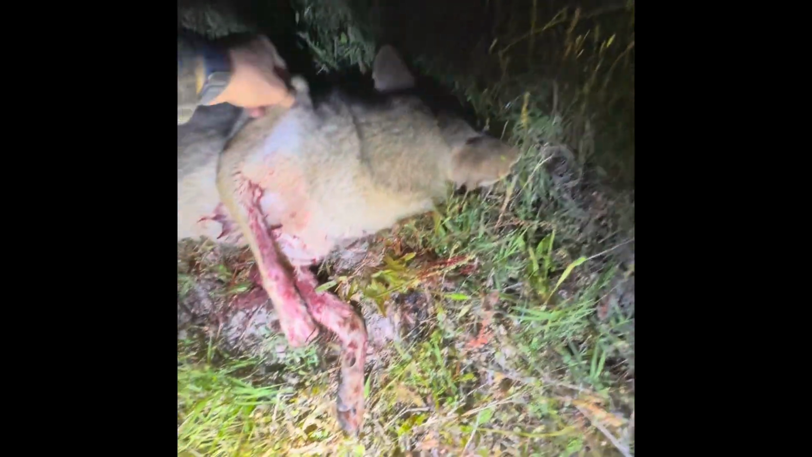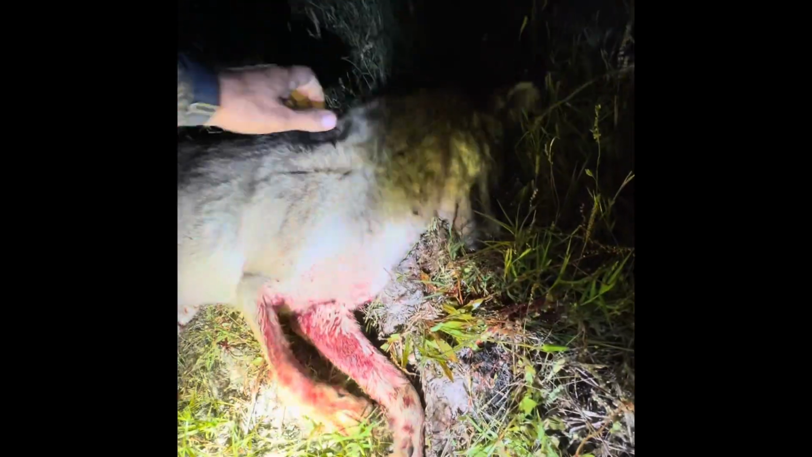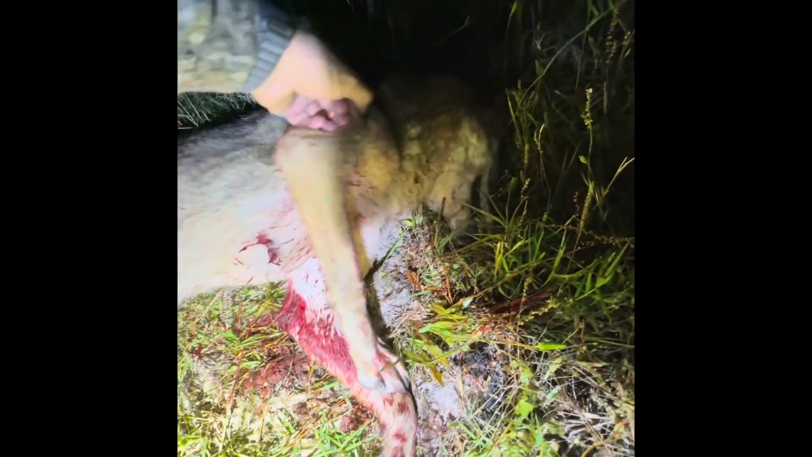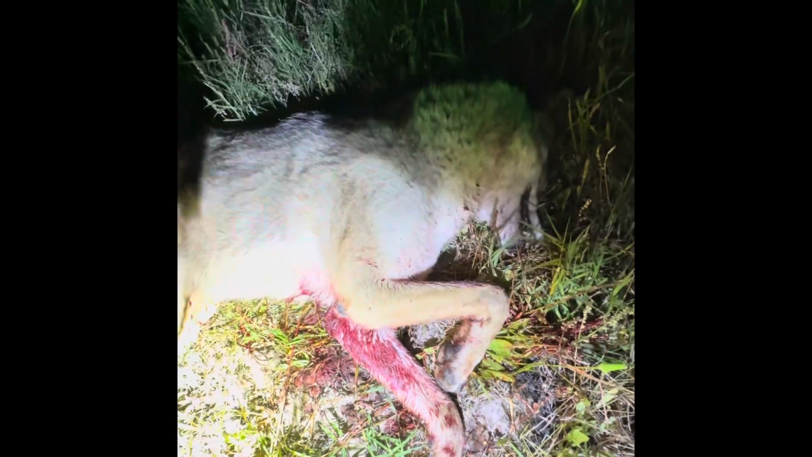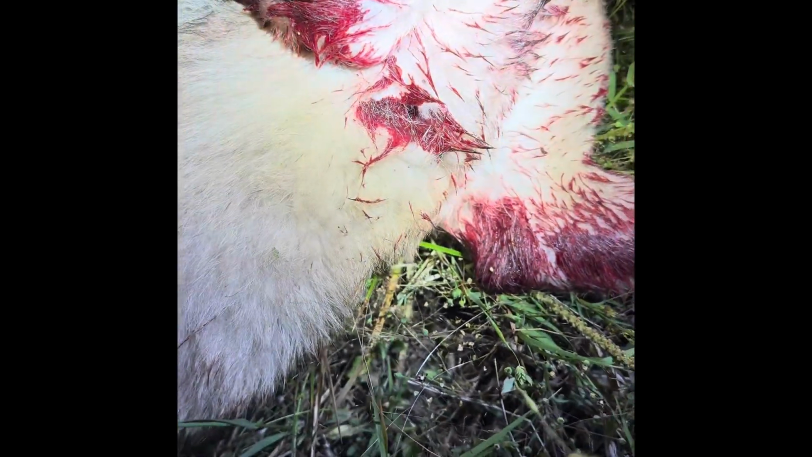Let's see where I hit him. Man, I actually hit him right through the very low chest. Wow, that is low. Dang. You're tearing apart.